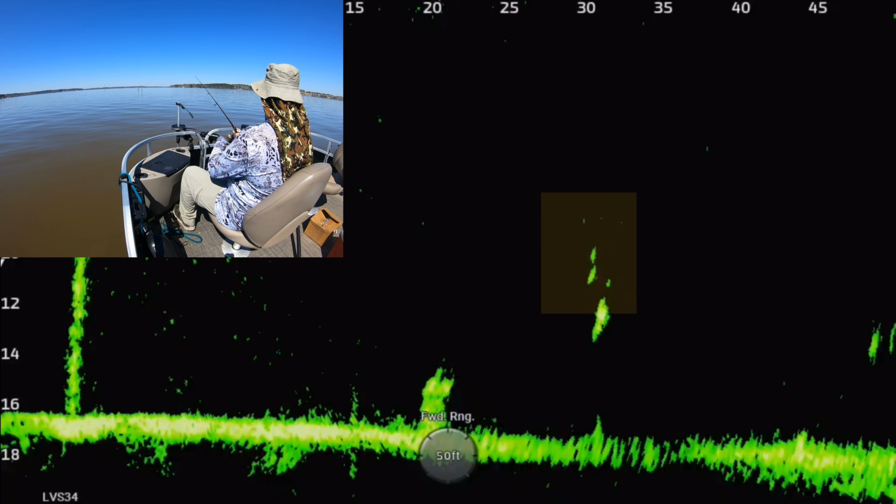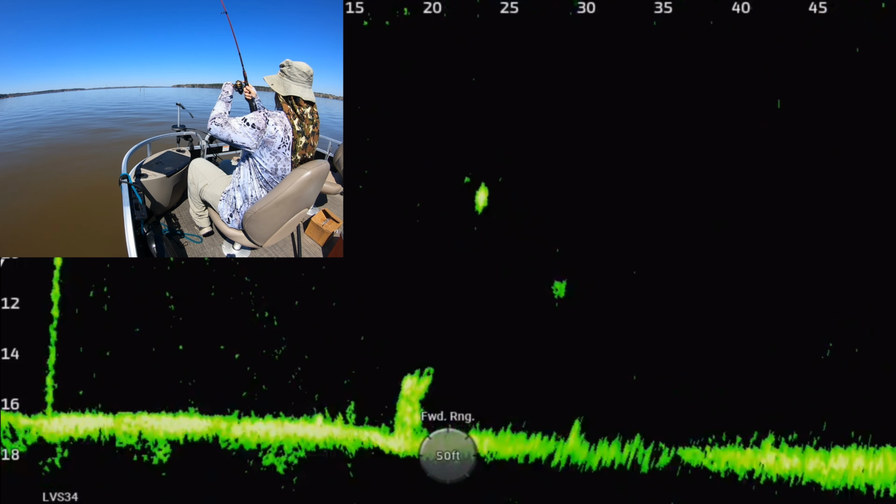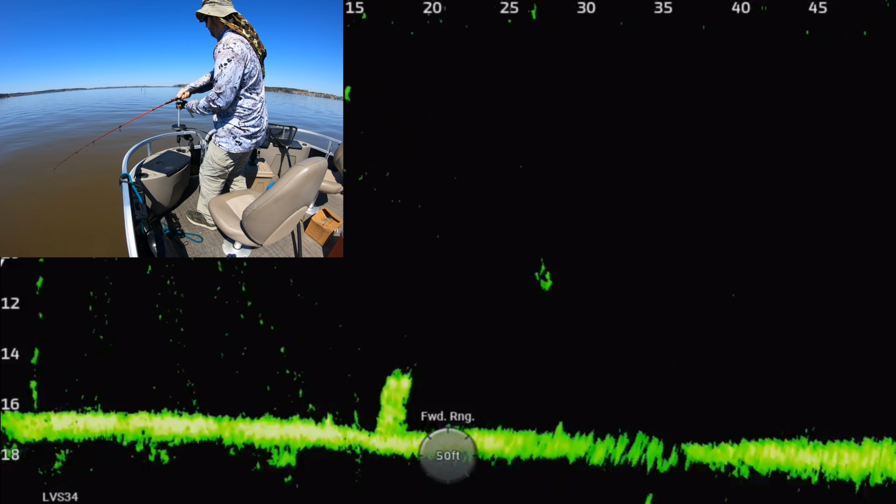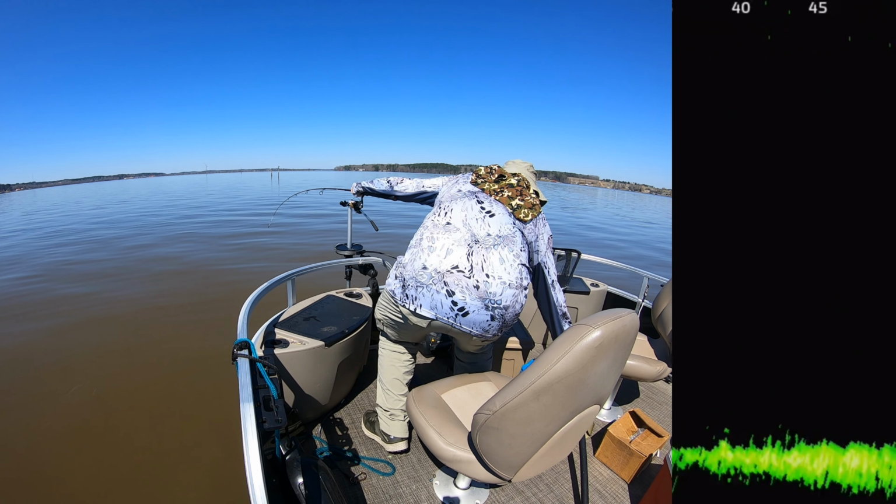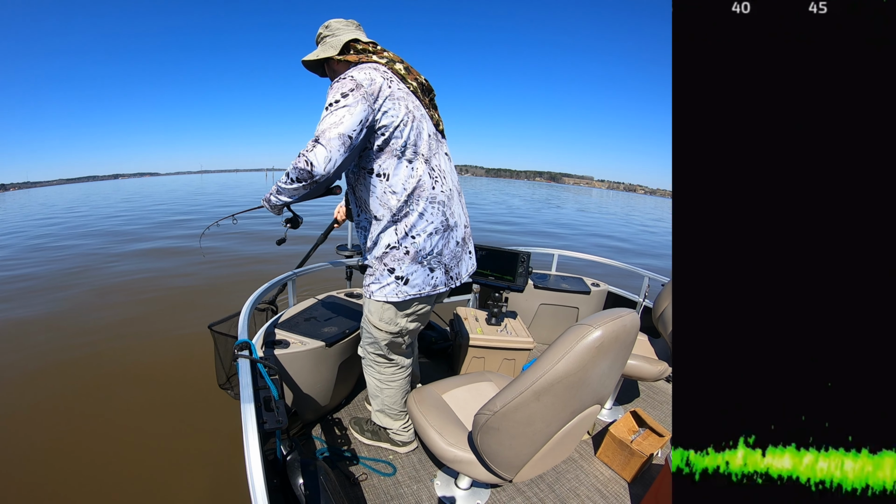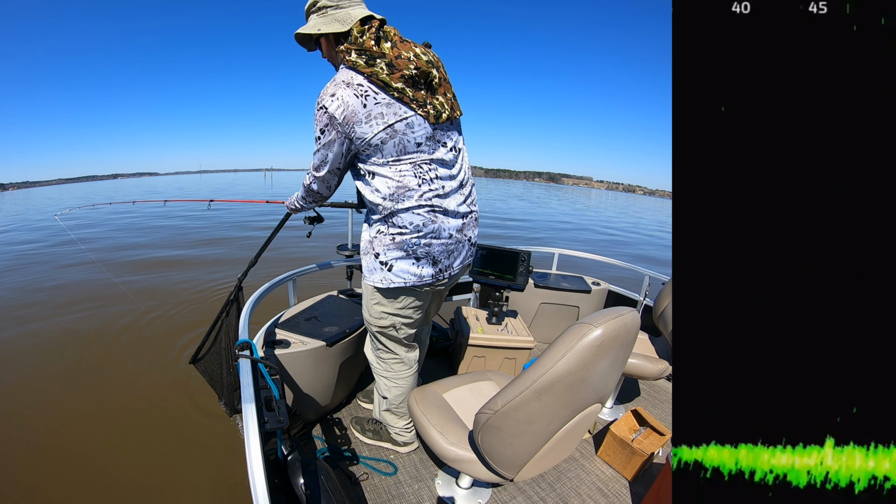But I did not too long after this, I figured out I needed to quit chasing after these giant marks that are suspended everywhere, because you're not going to get to keep many of them. I needed to be going for the ones that are just off the bottom, or I found a cluster of them on some timber, and I chased after those. But these big suspended crappie were all over the place.